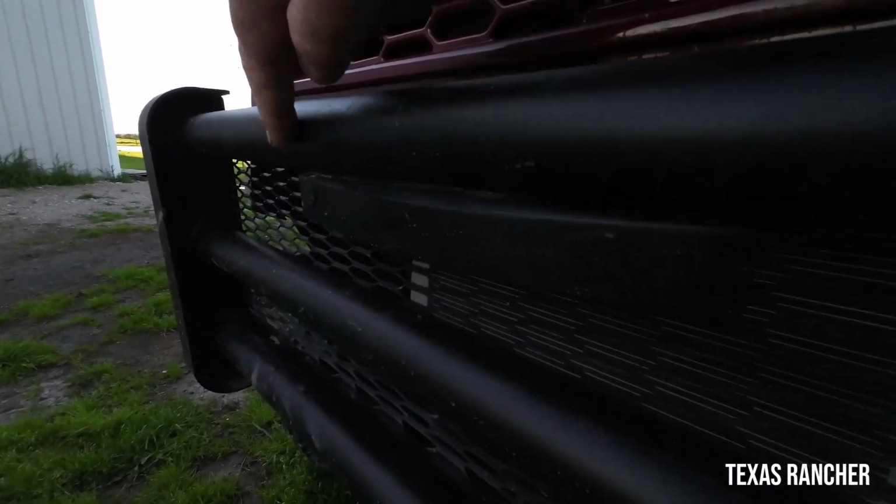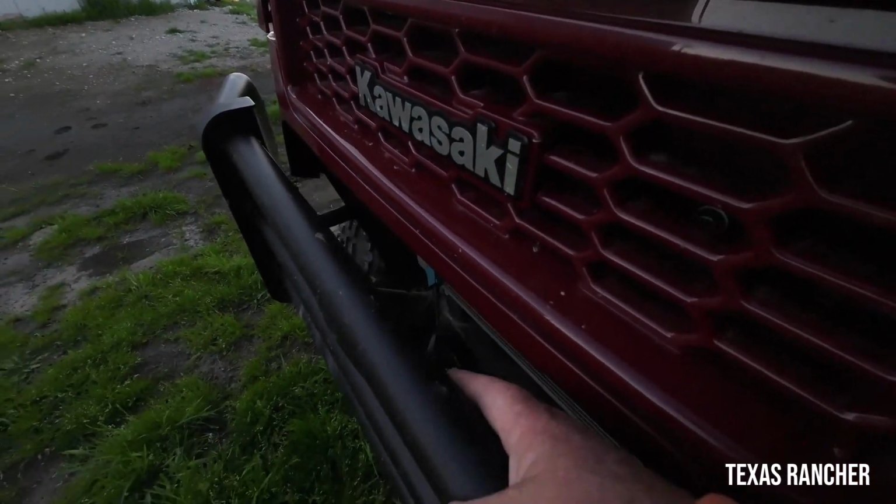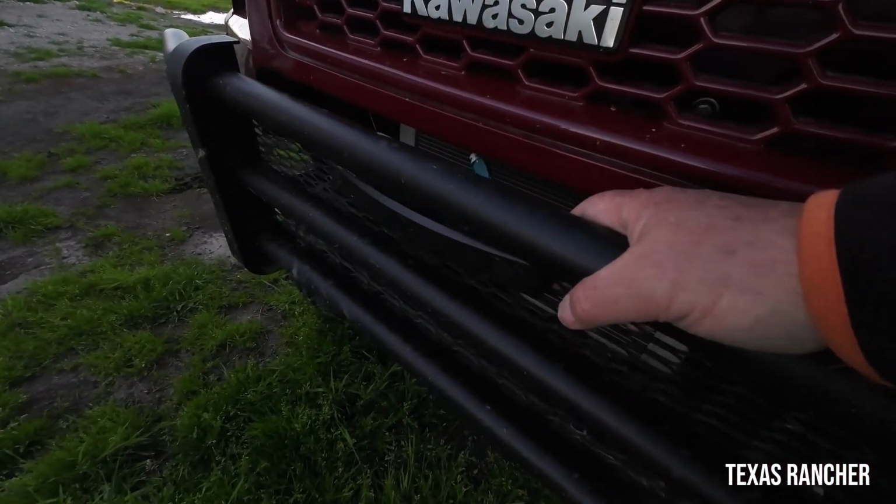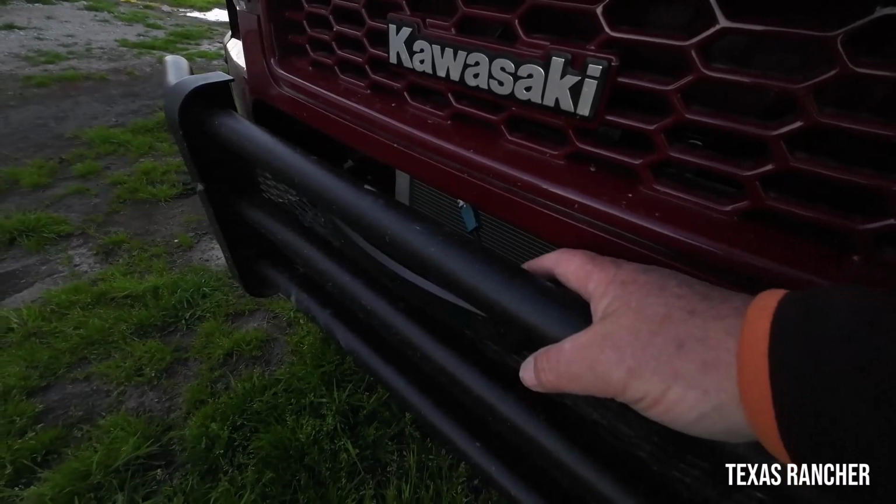There's a hole on each end of it, and then I just screwed it into the mesh on my bumper with a long bolt and a nut on each side that I had to find myself. It does come with the hardware for a license plate bracket on your car, but since I'm putting it on my Mule, I had to just use my own hardware.